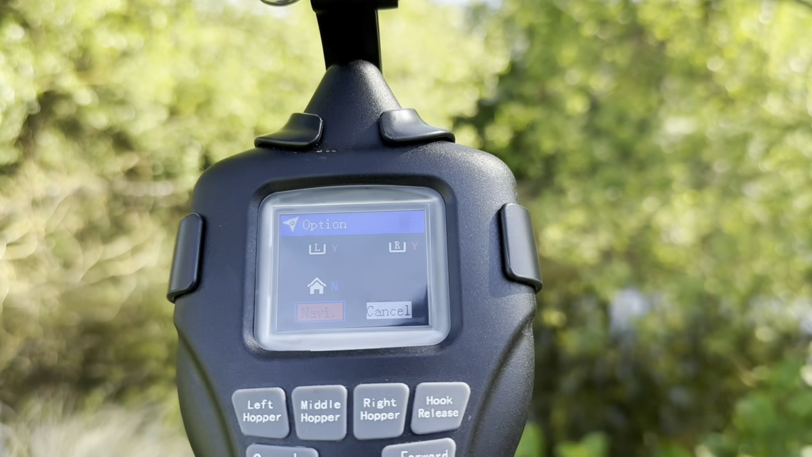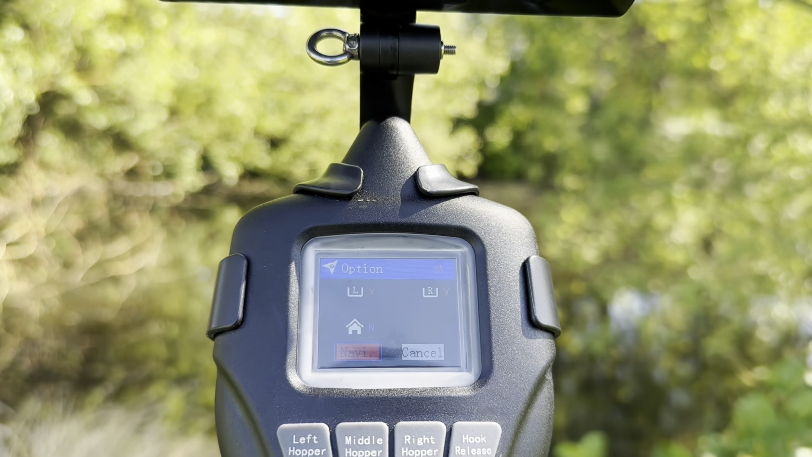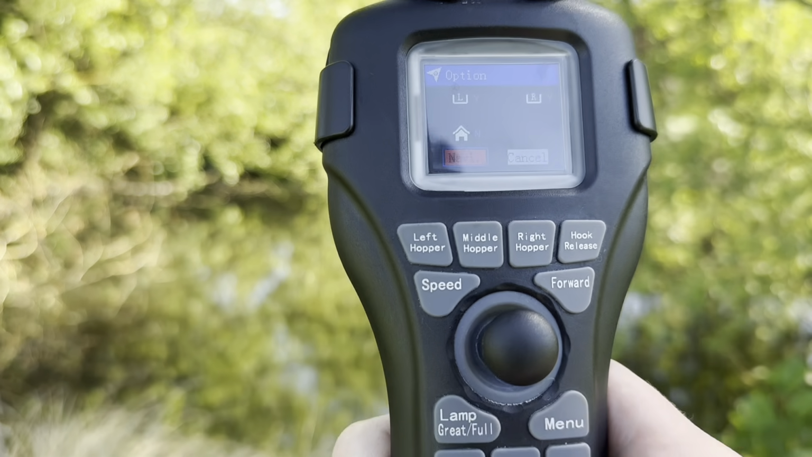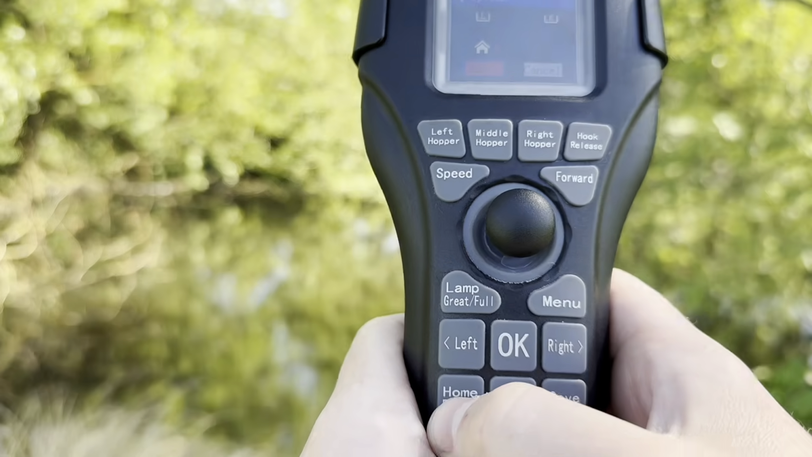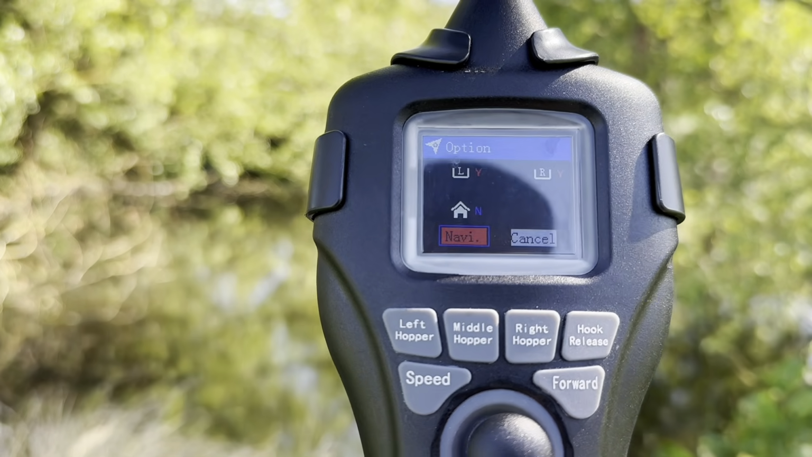And if you want to cancel it again, you just press it again and it will cycle through Y or N. Let's say I want it to go to that spot, open hoppers, so drop the rig, and I want it to return home. So you're operating left hopper, right hopper, and then home point, and you'll see that will change to Y. Again, if you don't want it to return home because you're just baiting up a spot, you want to go to another spot, then you just press home again, it will go to N.